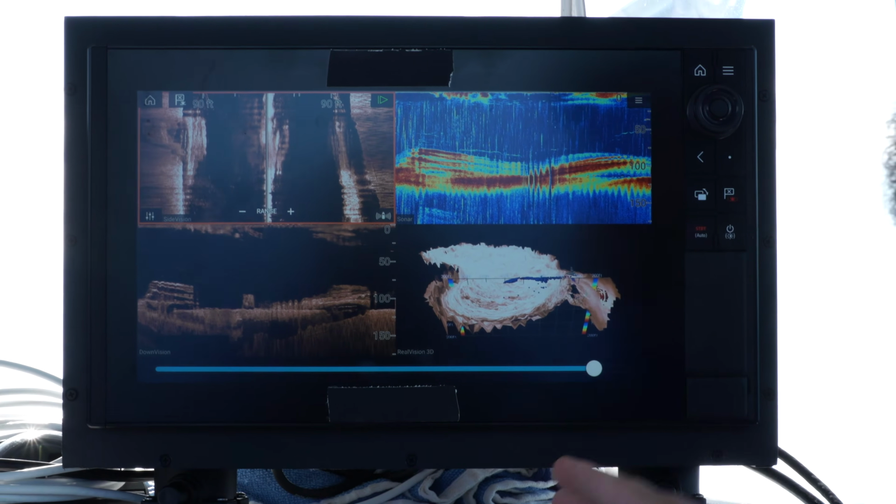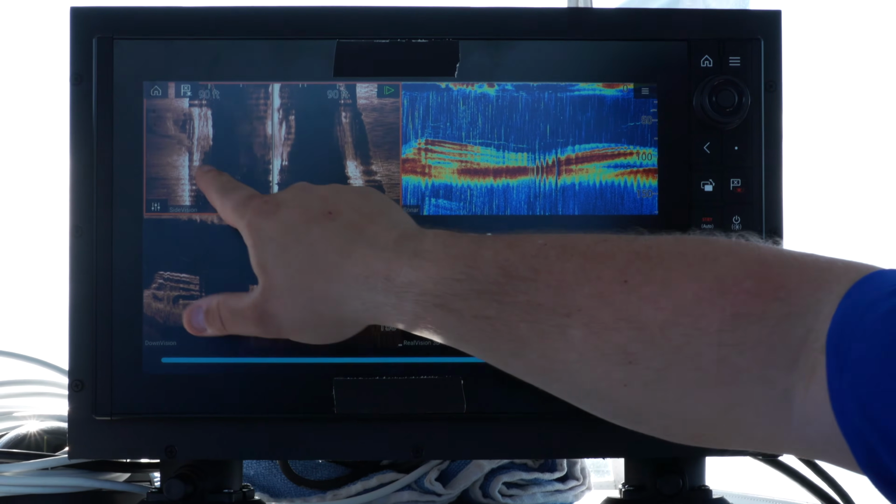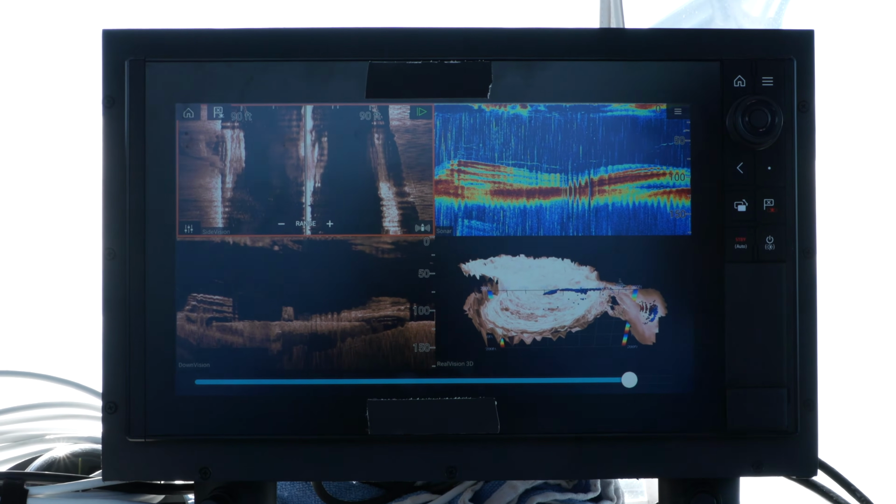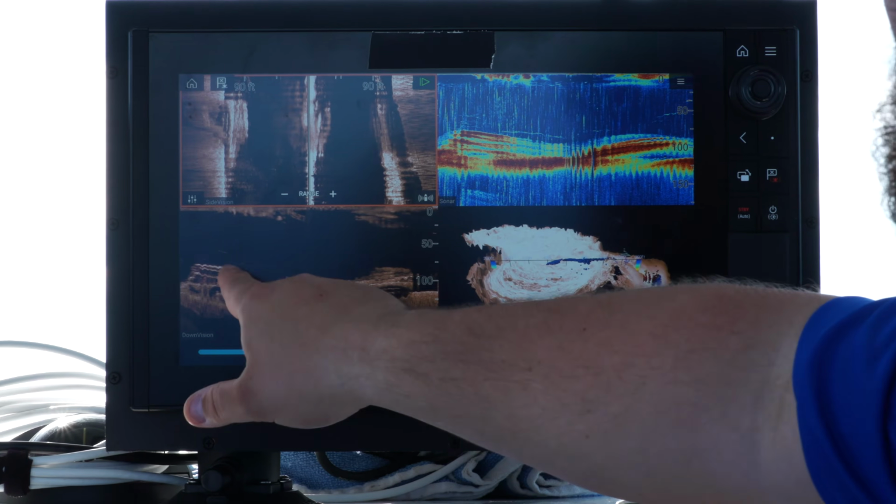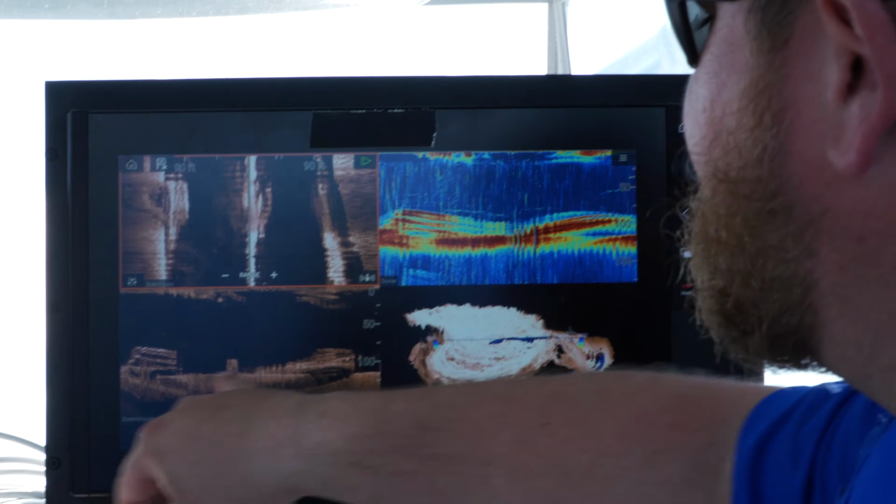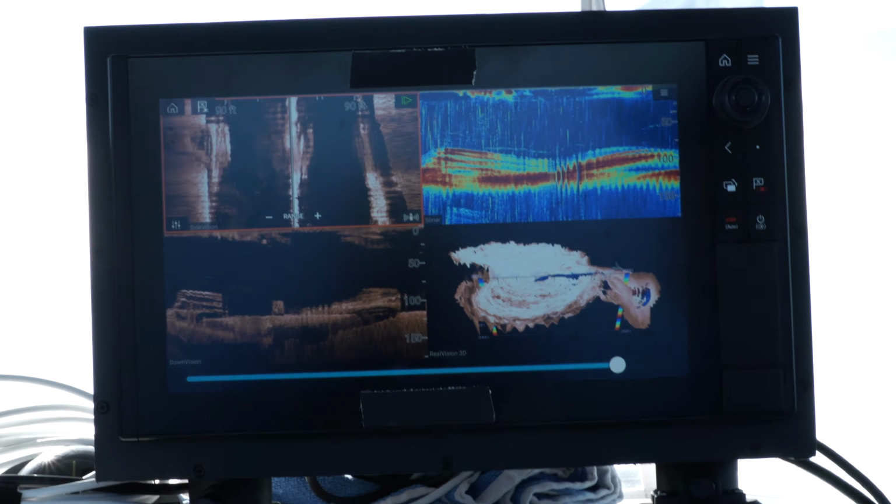So on the side scan, we were able to pick up the ship, and we were able to pick up these fish off to the left, which is real nice. On the down scan, we get a real cool image of this ship. We can see the stern, what looks like the bow, and it kind of looks like it's laying on its side a little bit, wouldn't you say?